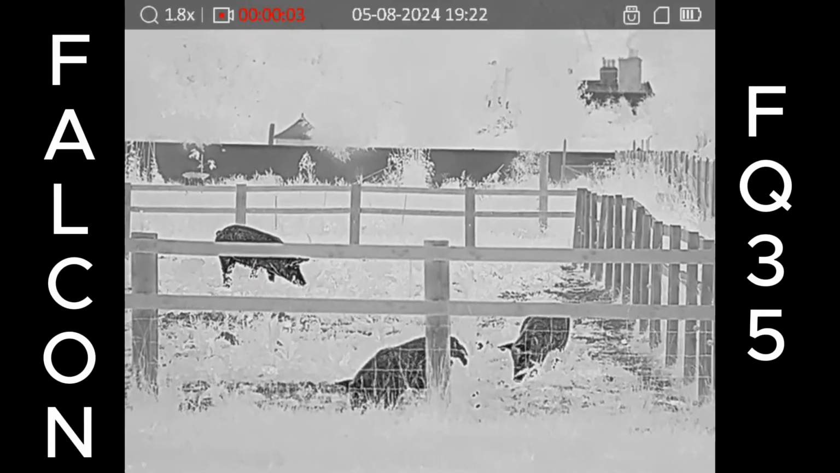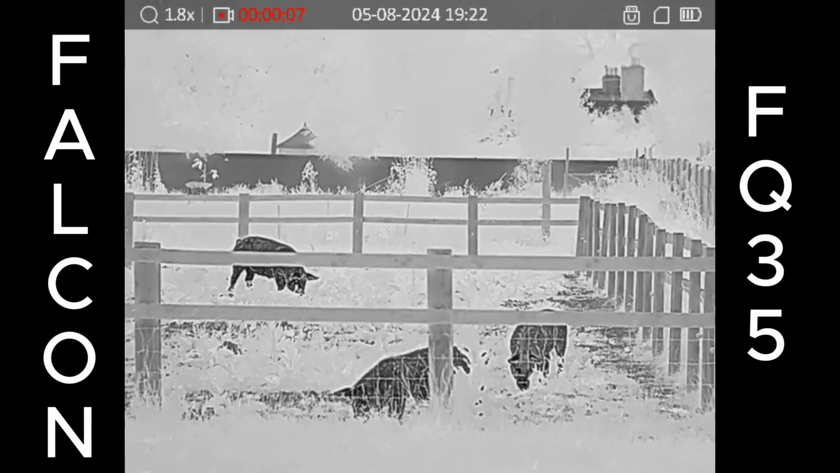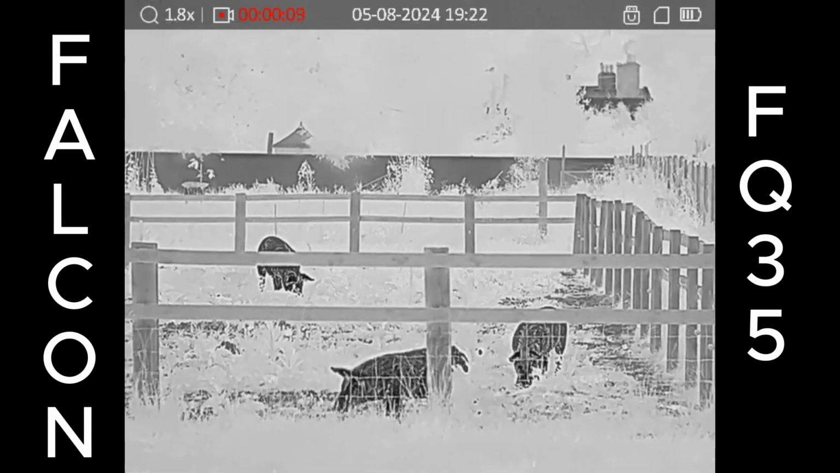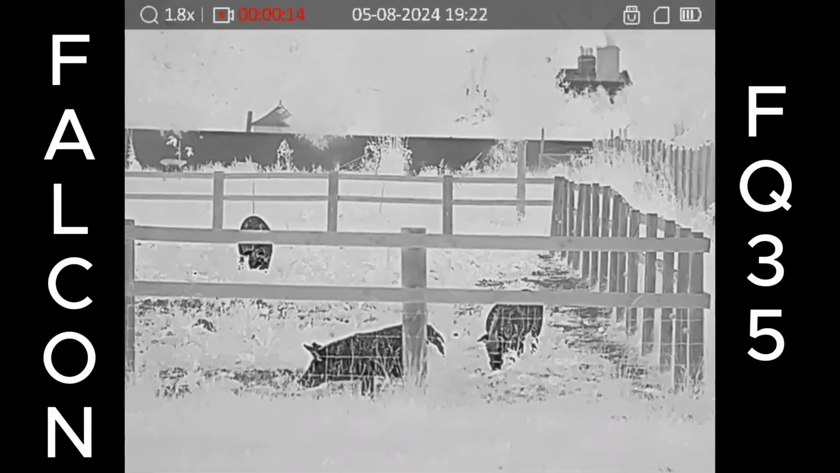Talking of quality, let's have a quick look at the FQ35. This is a 640 by 512 sensor, so a much higher quality sensor. And you can quite clearly see how clear those images of the pigs are.